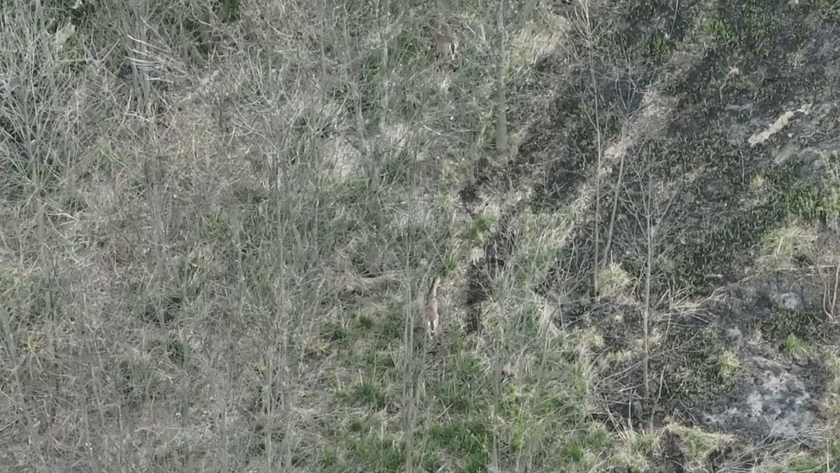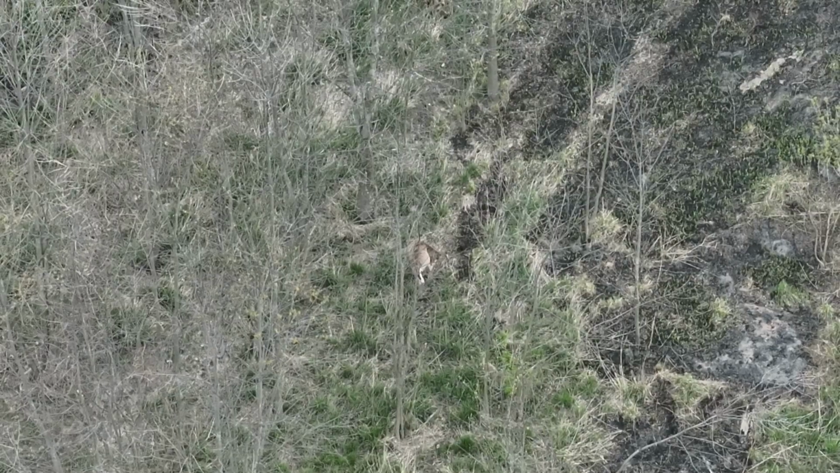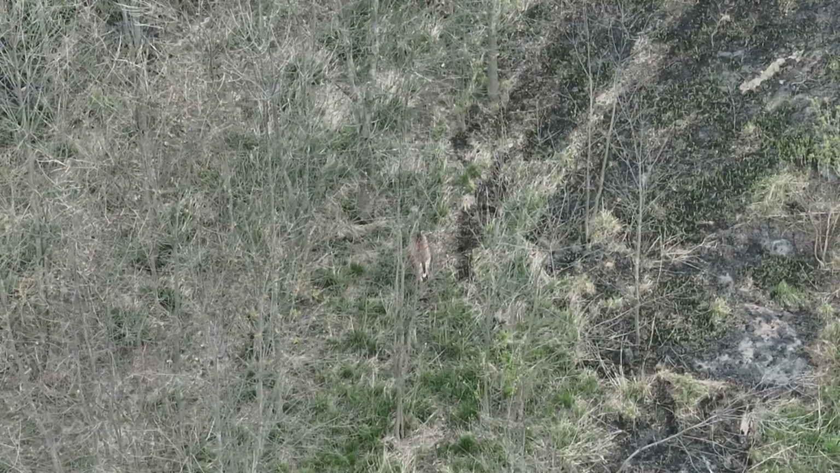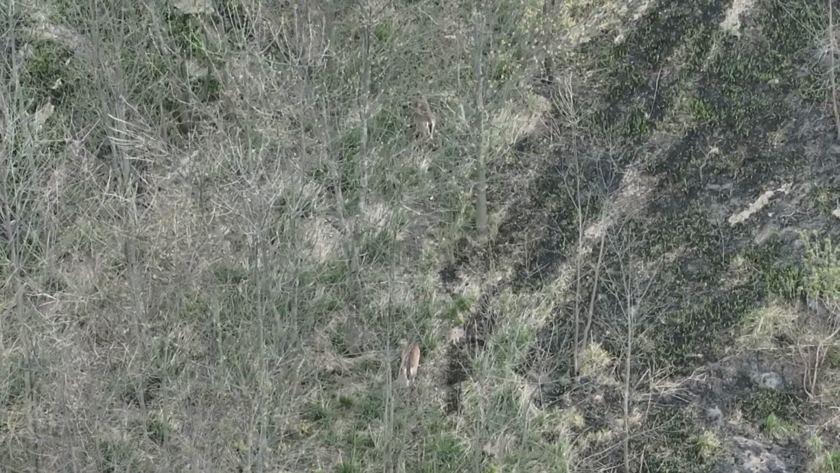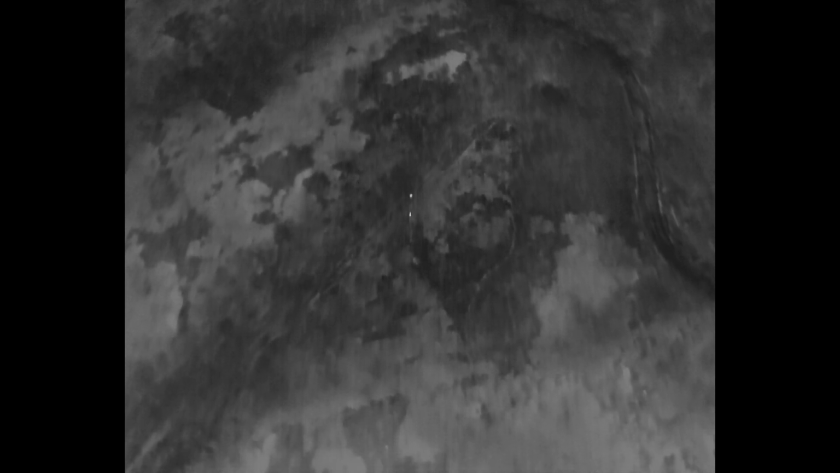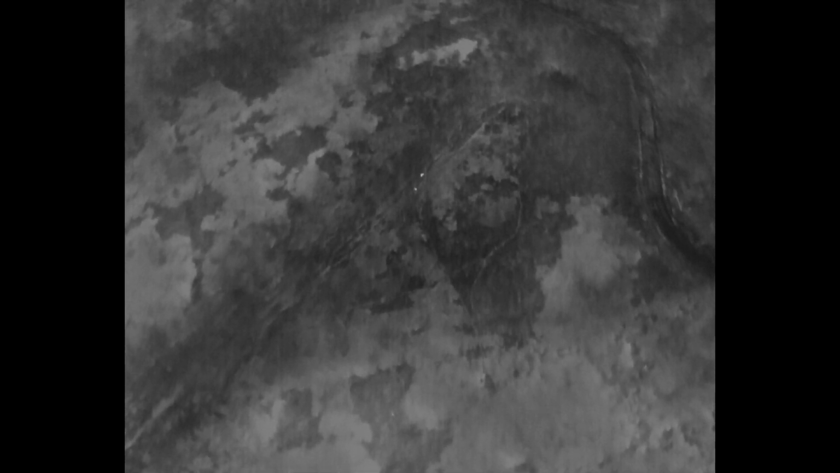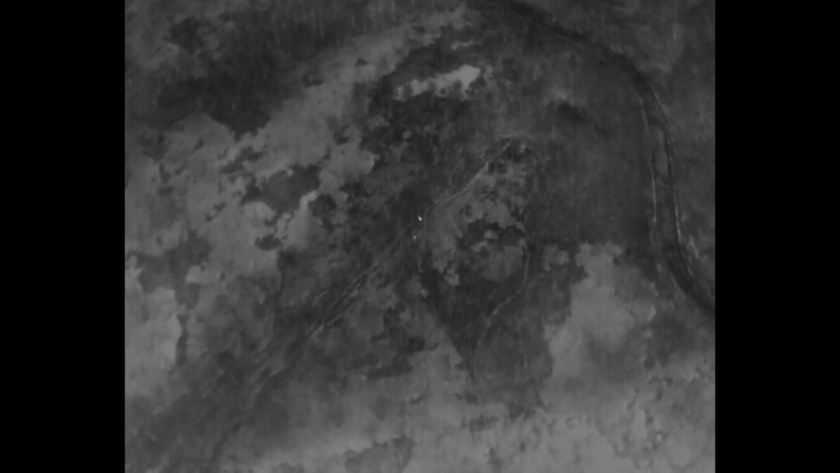7:30-ish, late April in northern Ohio. So the sun's going way down, not optimal light, but we can see these deer very easily. If you notice, I've been to this location before, they're moving back into the control burn area, or at least some of the deer are. Later in the video, I'll show you a neat observation.